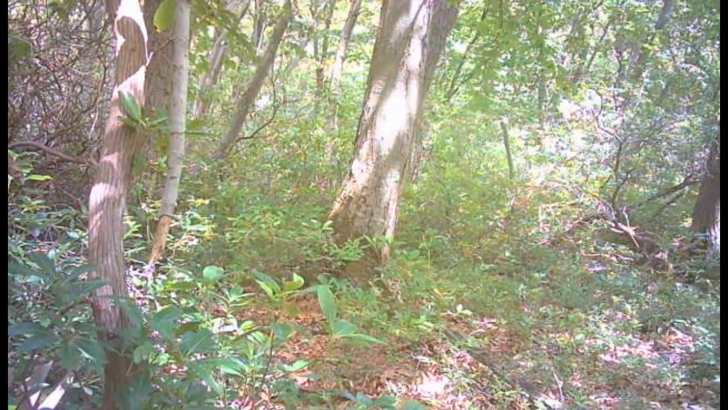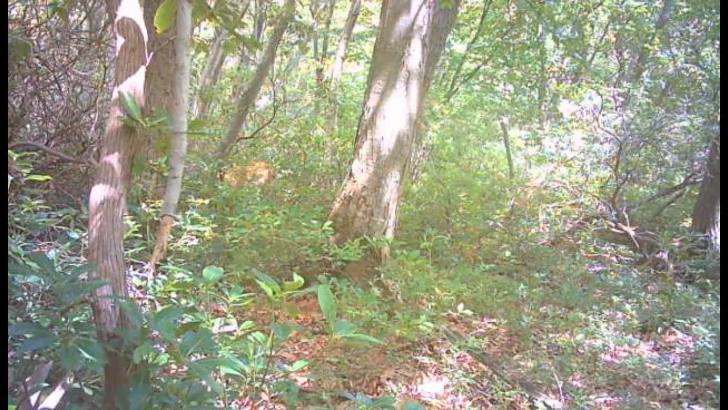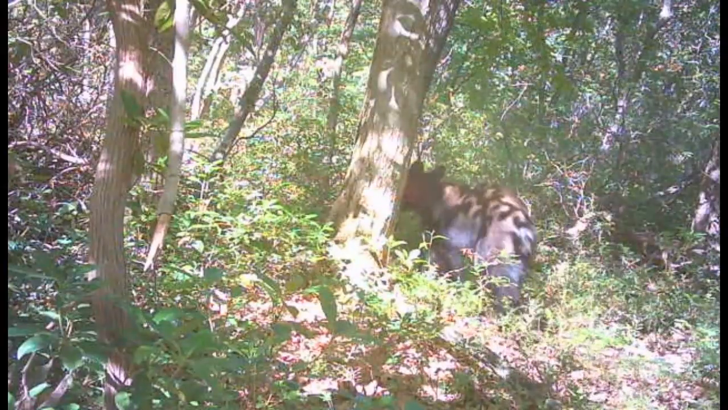Need to get another camera with the dates on back here to where I can keep track of that a little easier of what days. And a bear come through, a smaller bear.